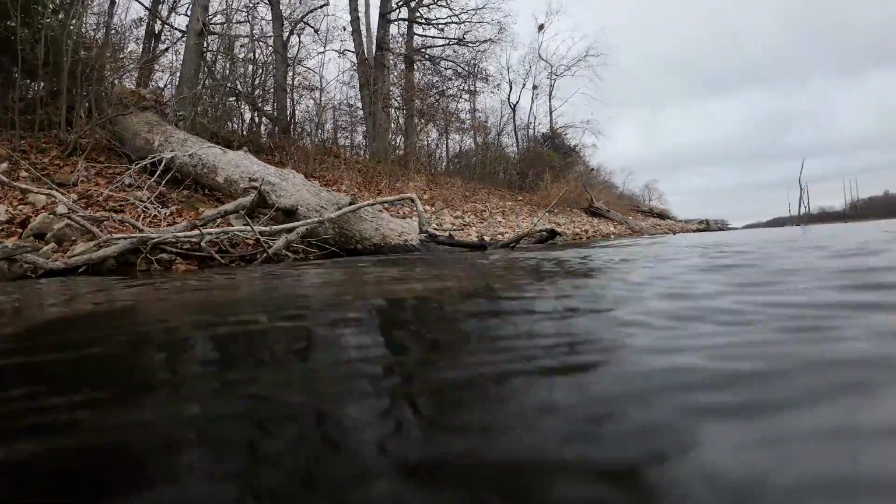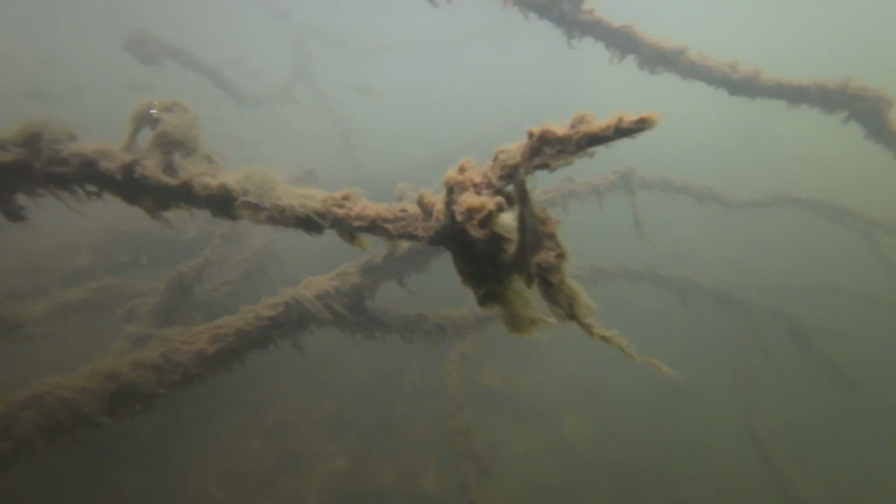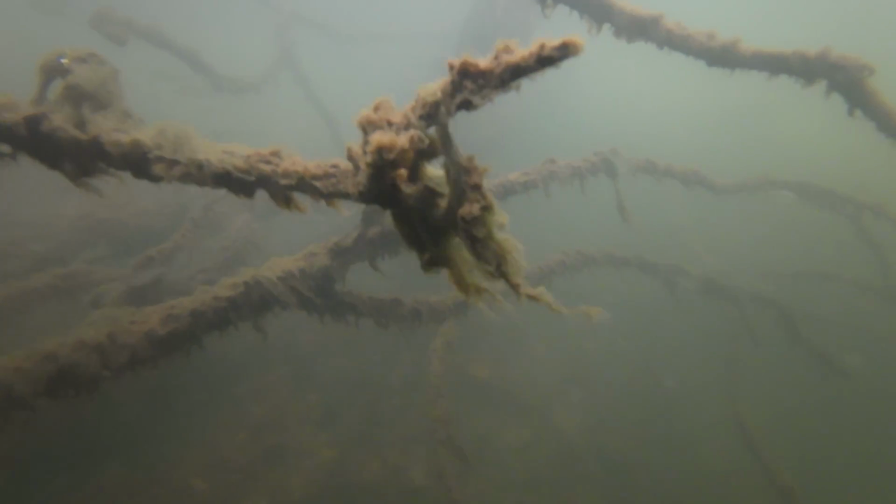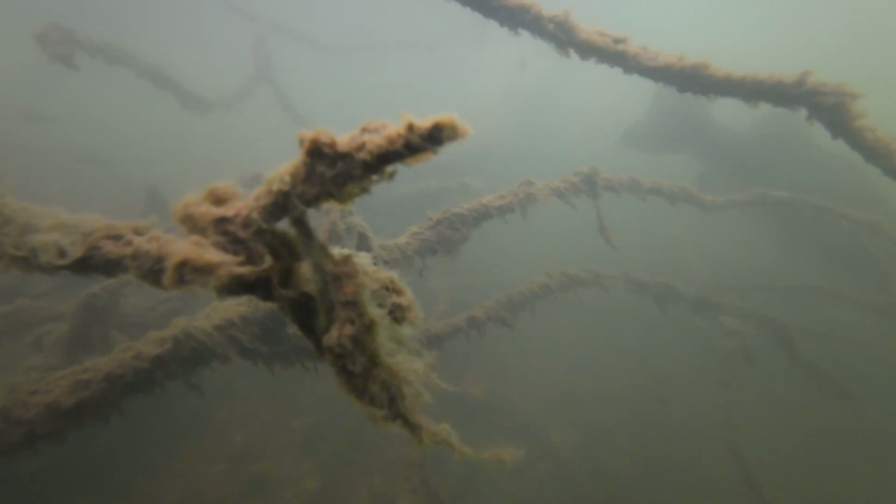And really quick, I wanted to show you this cool shot we got of a bass actually eating the Weedless Wacky shot as we were trying to film it underwater. My trolling motor was actually hitting this laydown, and the boat was like 3 feet away from the laydown itself, and the fish still ate it. So it just goes to show how well they'll eat this bait.